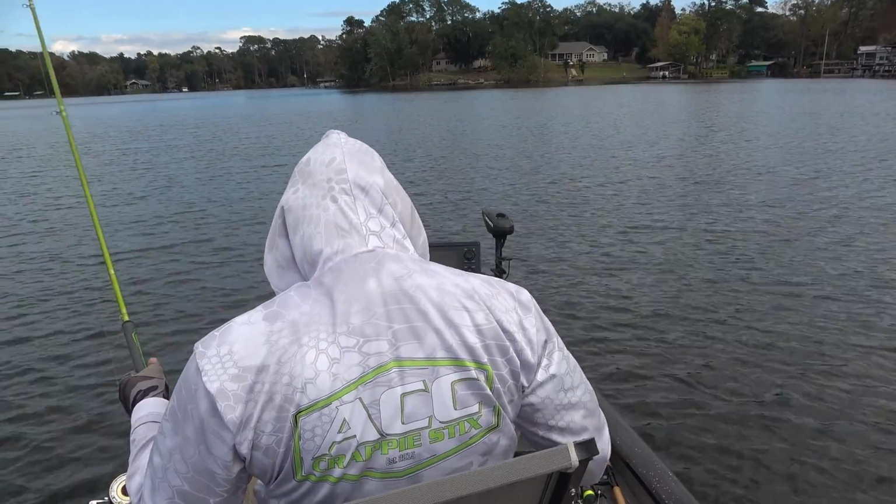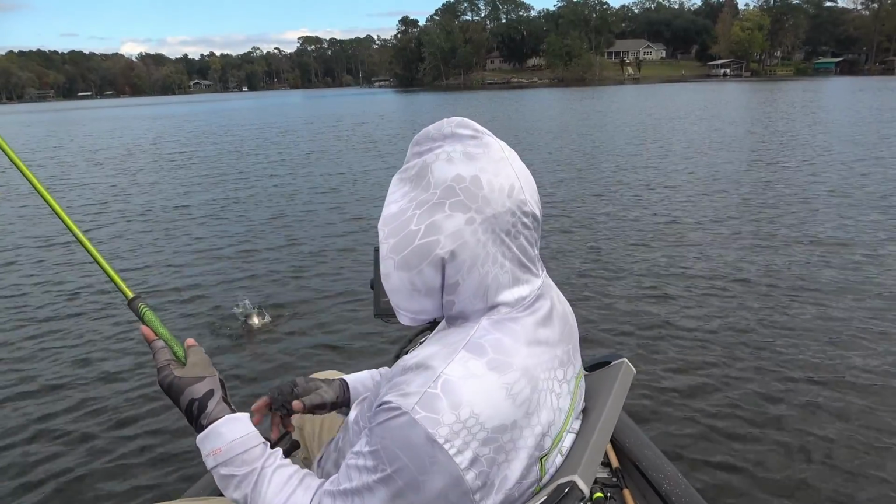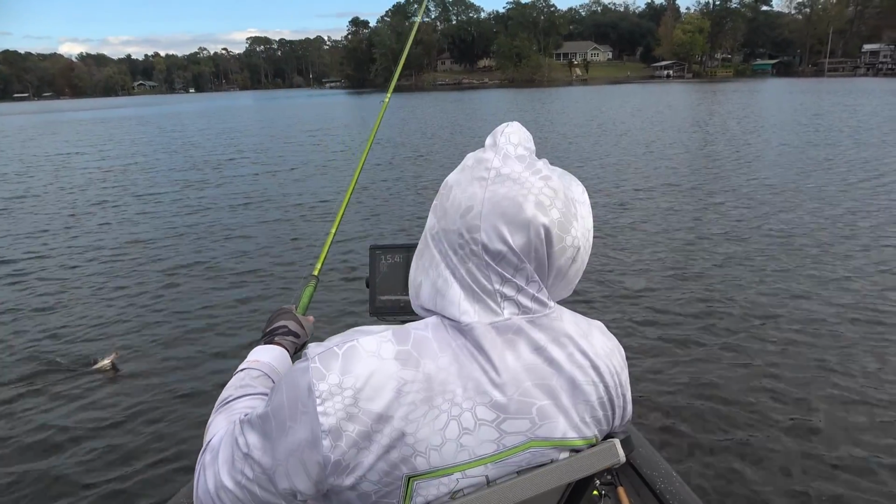I think I got that one stuck pretty good. I don't believe he's gonna jump off. I think I got him stuck pretty good. He's a fighter now, folks. That fish is a fighter for sure.